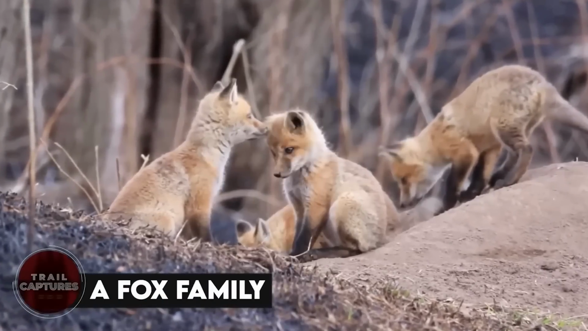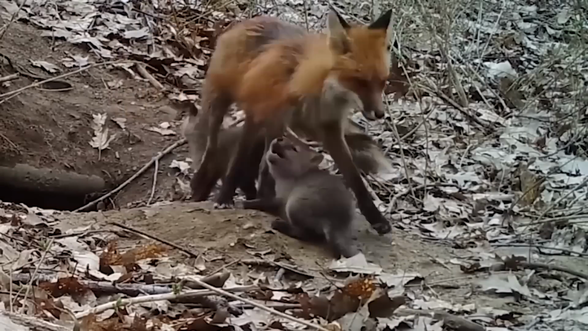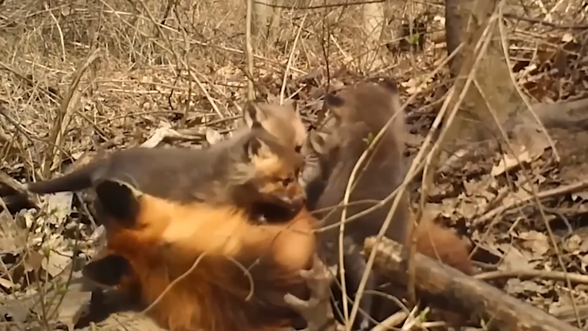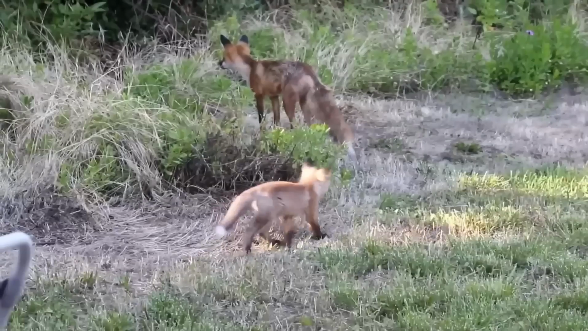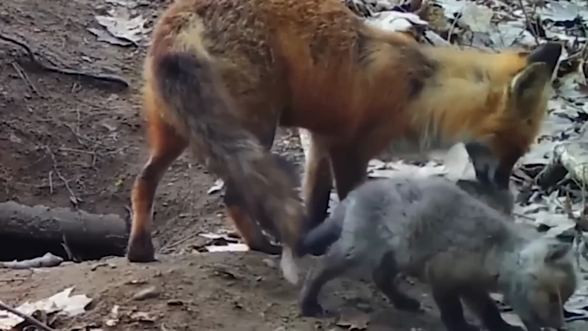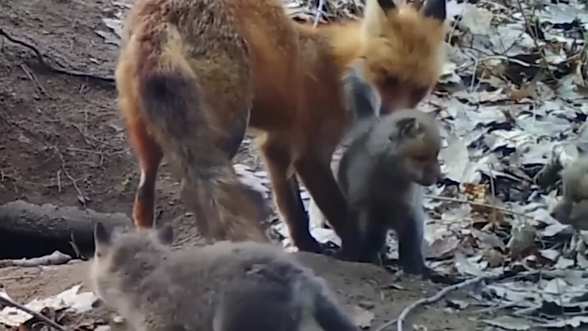A fox family. This video was captured on a trail cam, and it's just too cute to miss. You can see a mother fox and her 4 cubs all playing around and annoying their mom a bit, but she doesn't seem to mind at all. What's even more amazing is that the family seems completely oblivious to the fact that they're being recorded.